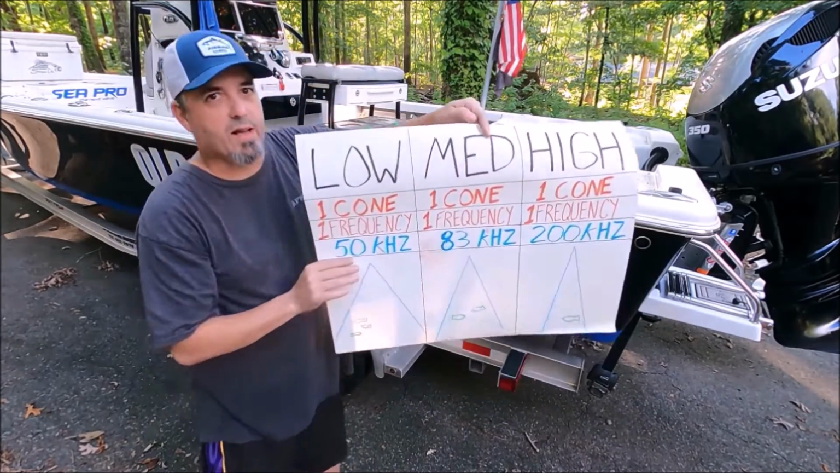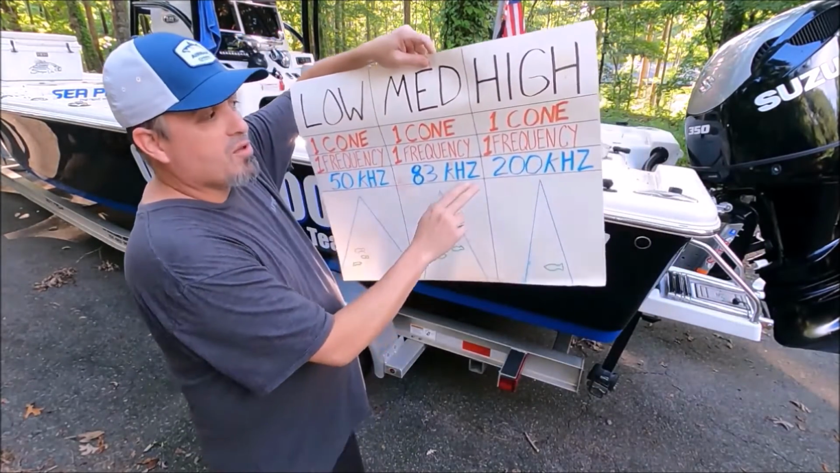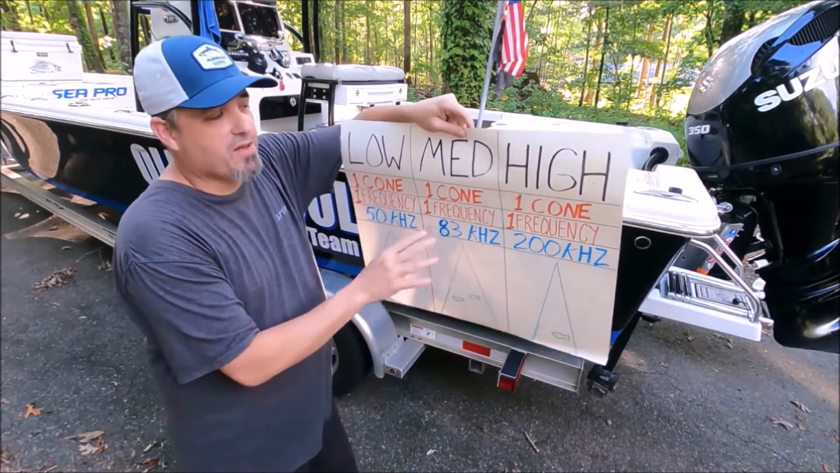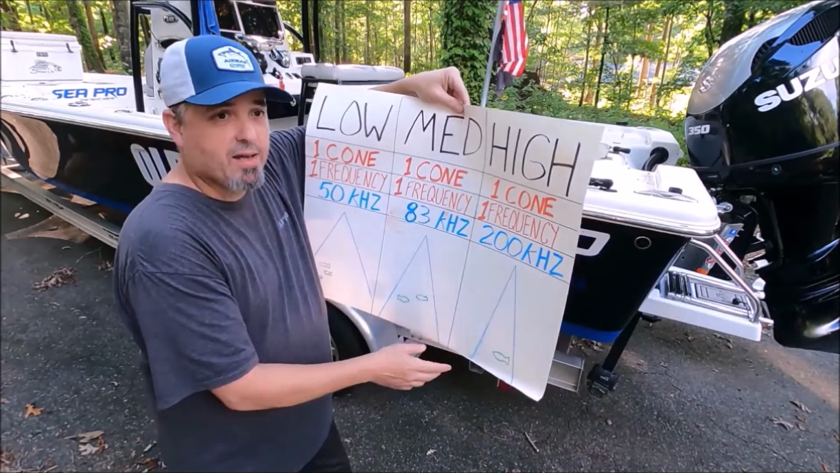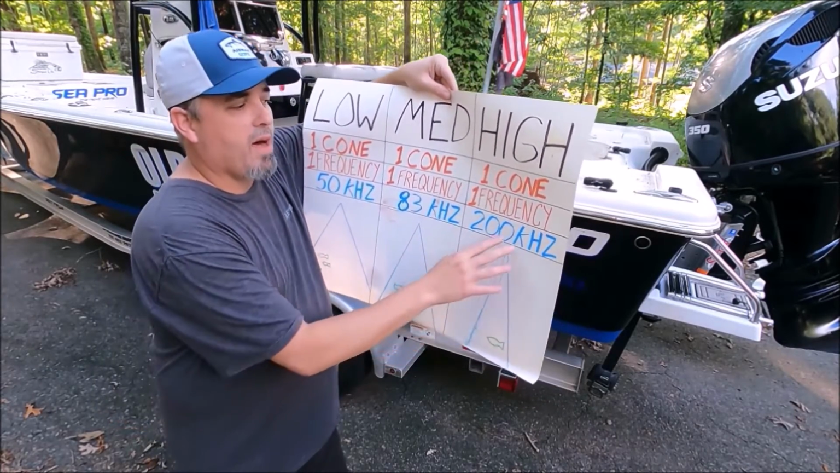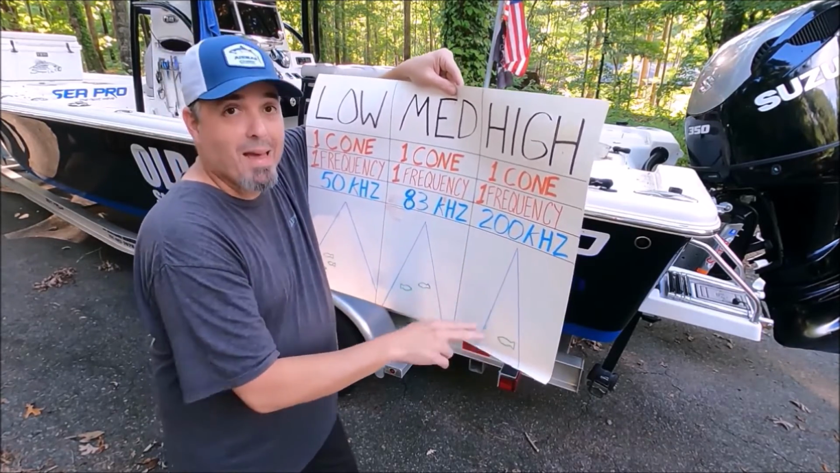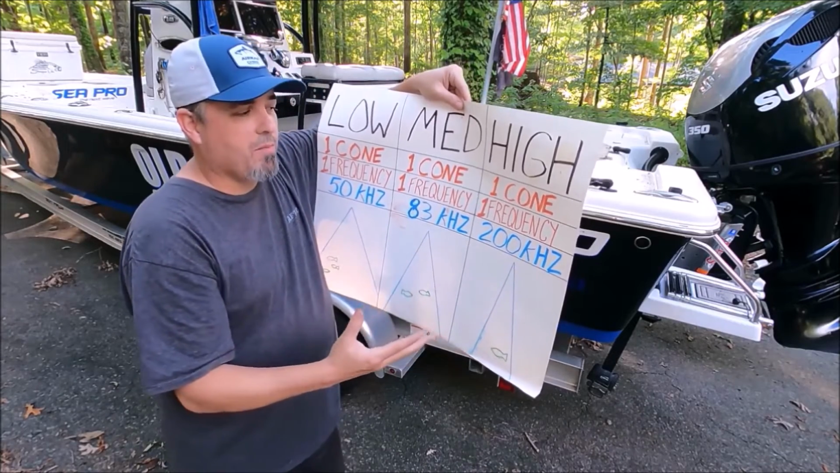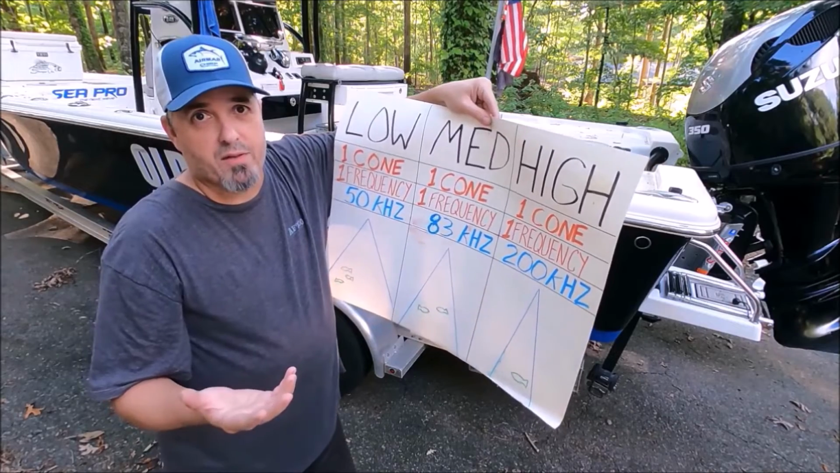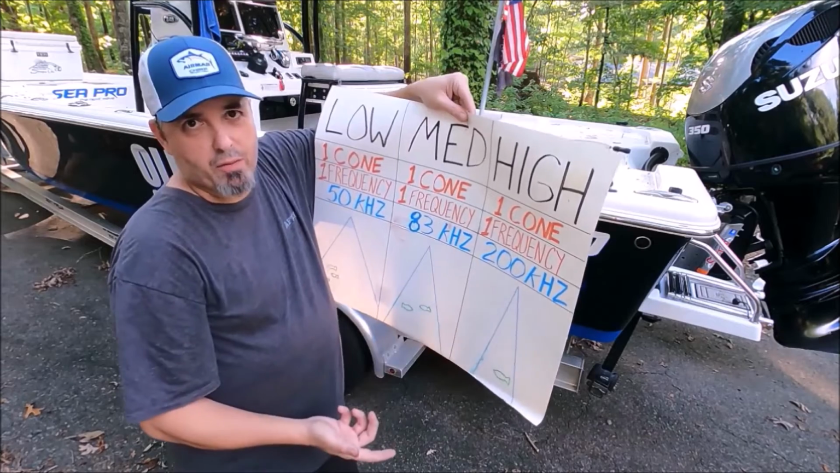Most people are going to use single, right? That's what most inexpensive transducers have. So 200 kilohertz is in the high zone right there. For most fishing, that's going to be great. The advantage to high is it's a very narrow cone usually. Now, because these frequencies are coupled with a cone, it doesn't mean that this frequency makes this cone. It just usually means that that's the way they're built. That's just a characteristic of the transducer. A 200 kilohertz high range transducer usually has a narrow cone.